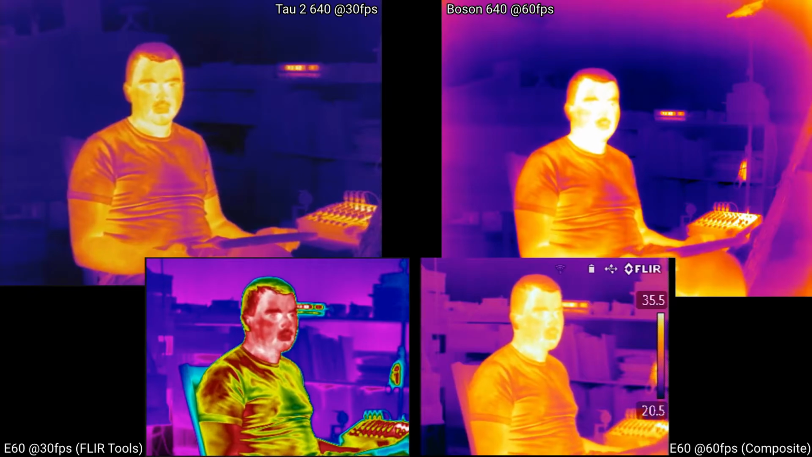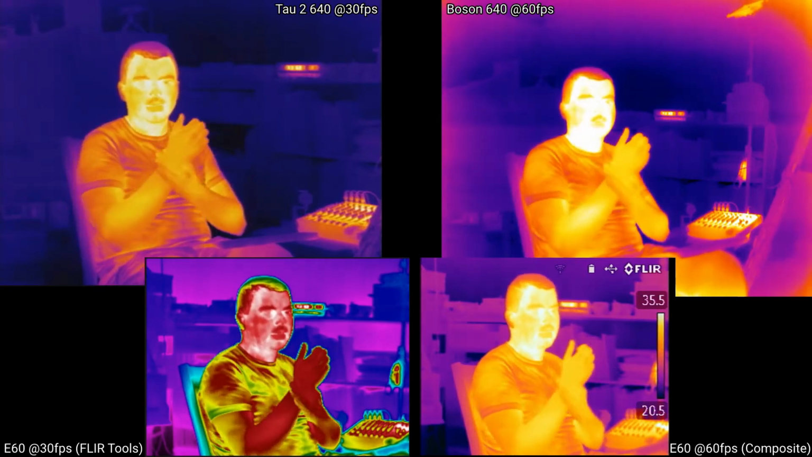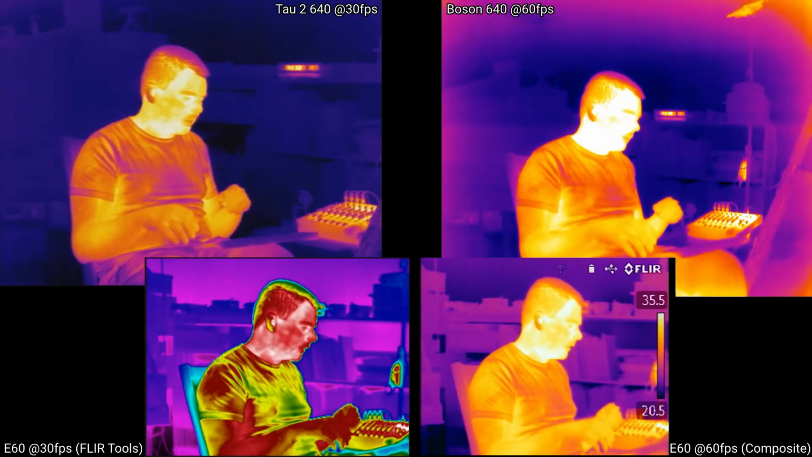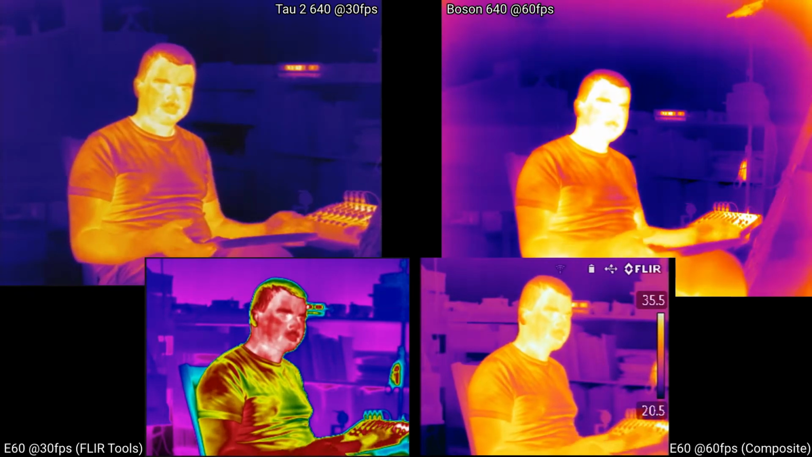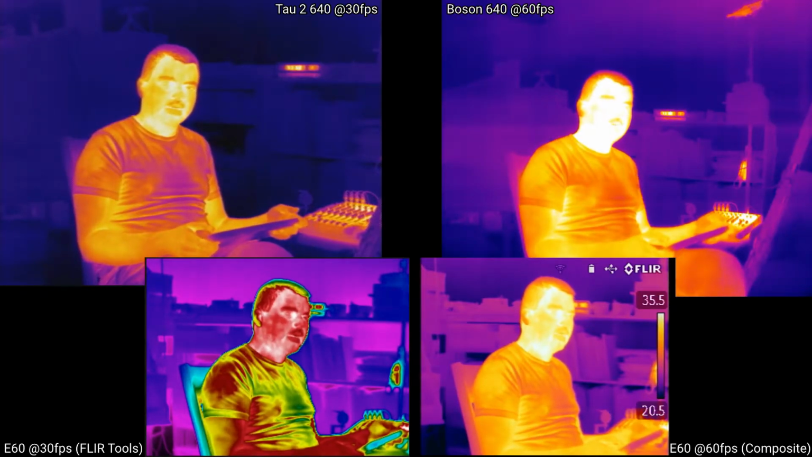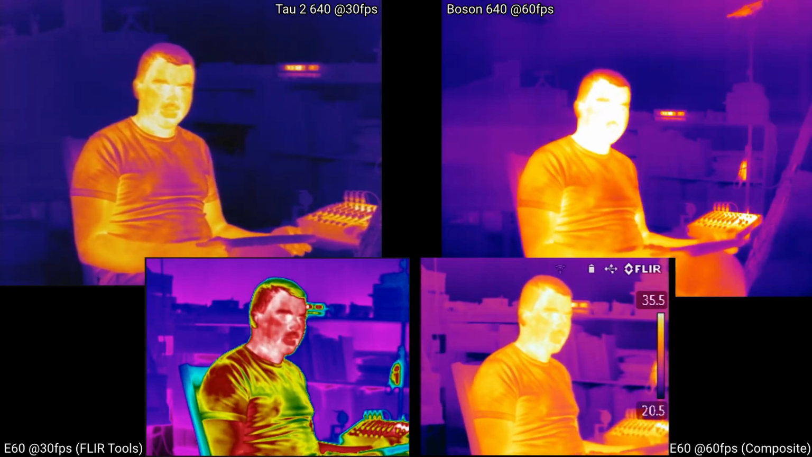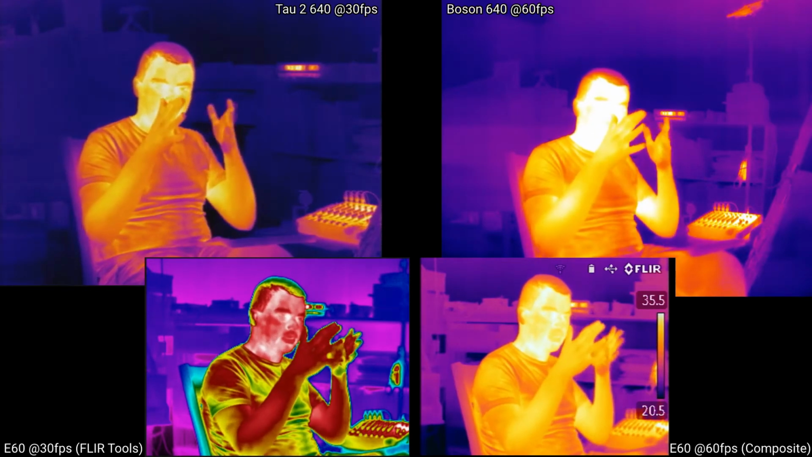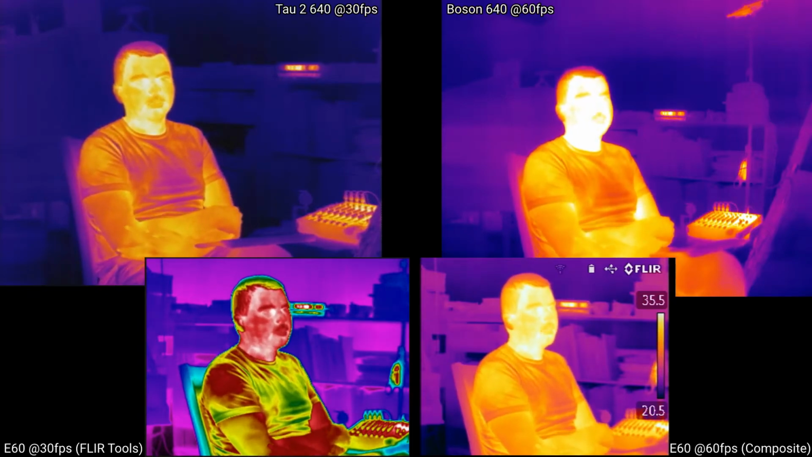I think the one lens setting is probably just an uncalibrated one. This is just a default flat field or something similar. So it helps a lot to have this set, and it may still be something I can redo because I do have a black body that I can check uniformity of the sensor with.